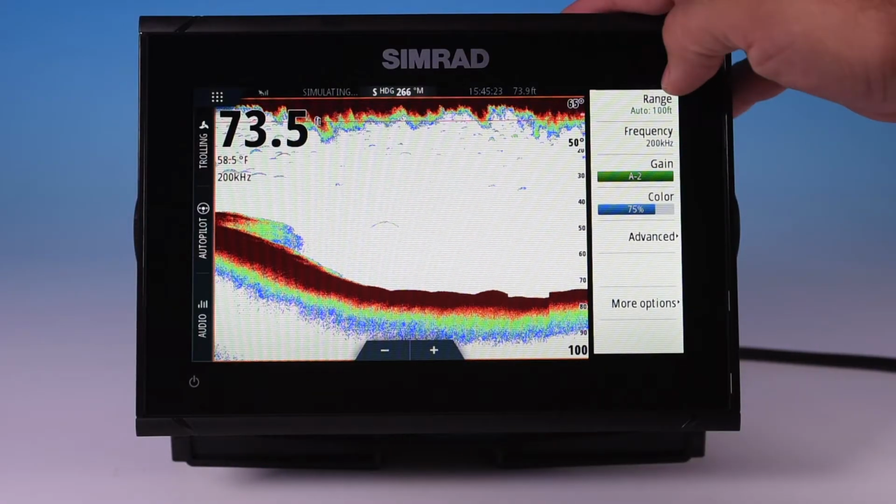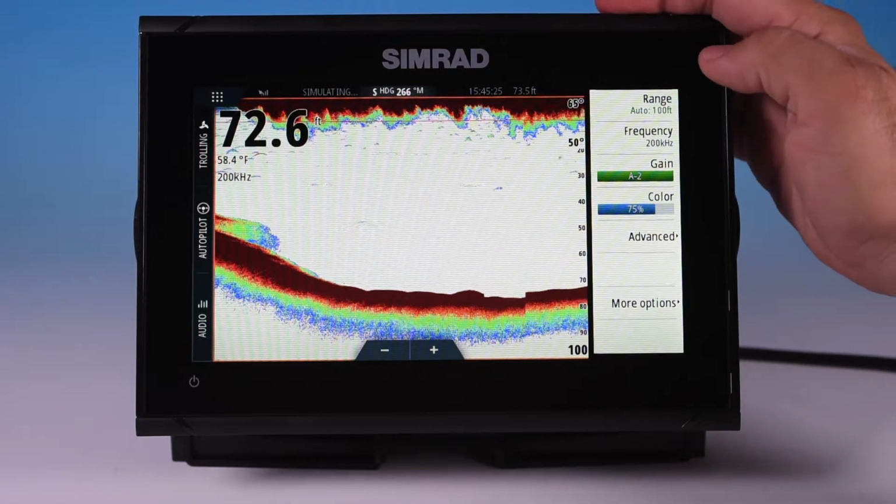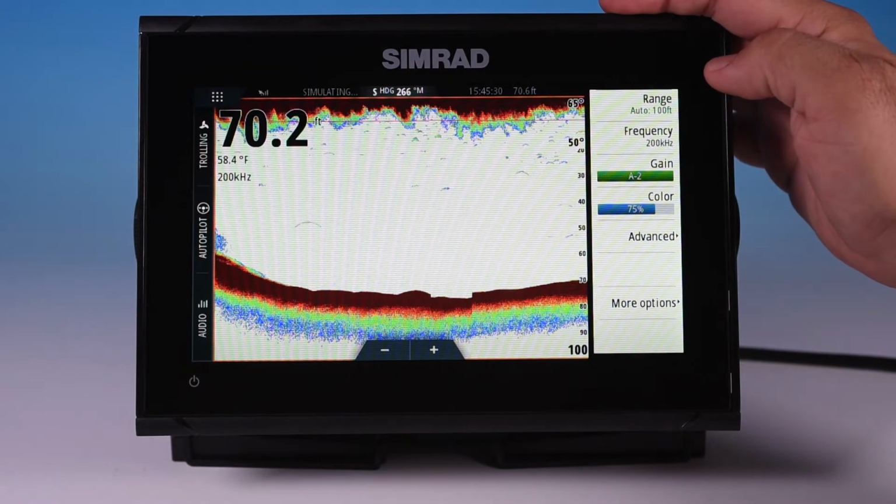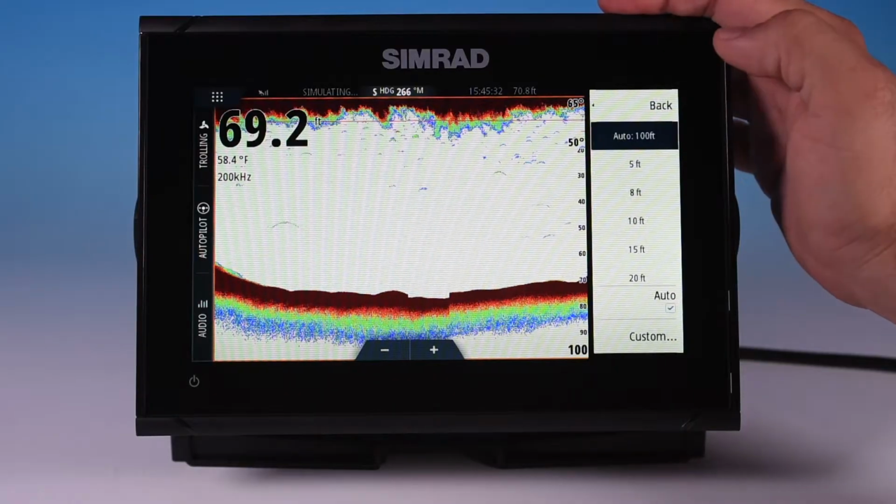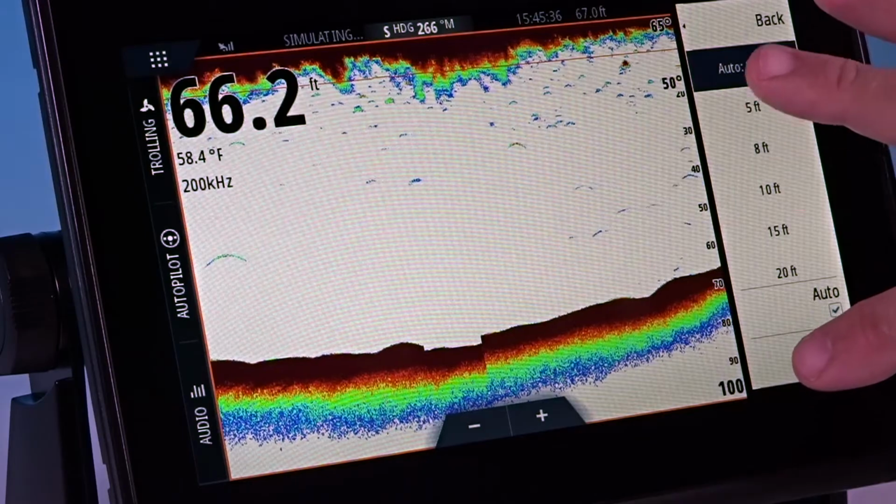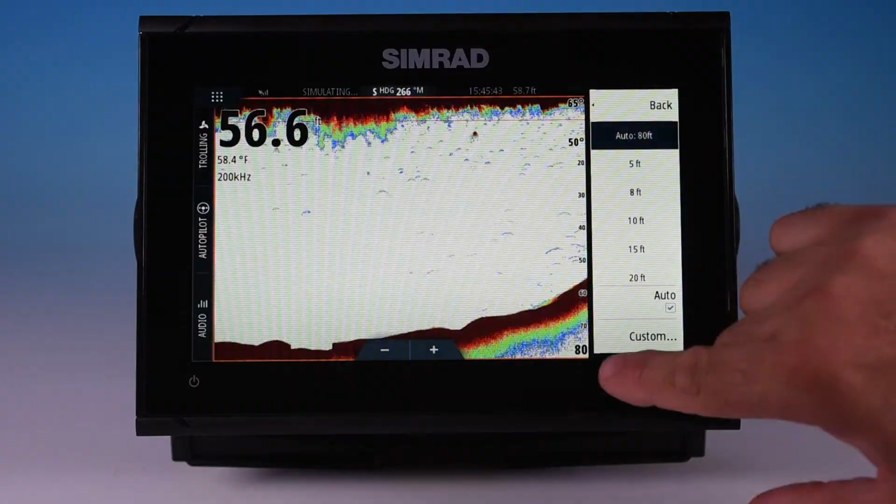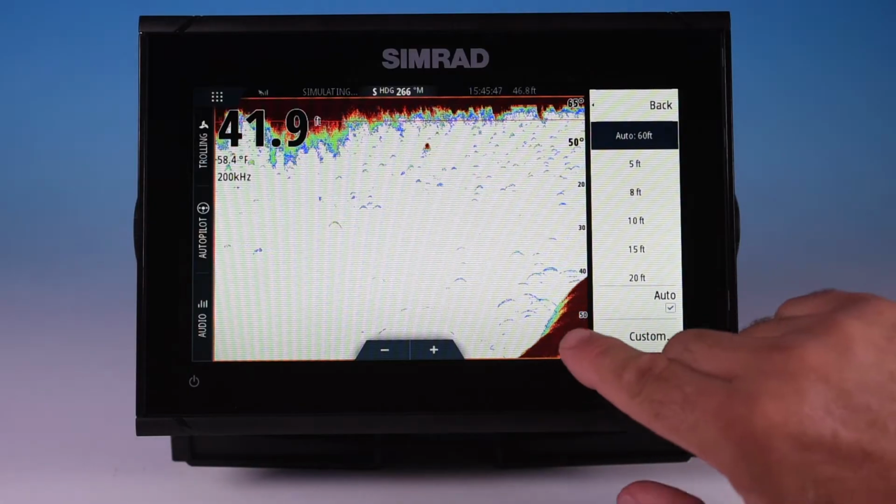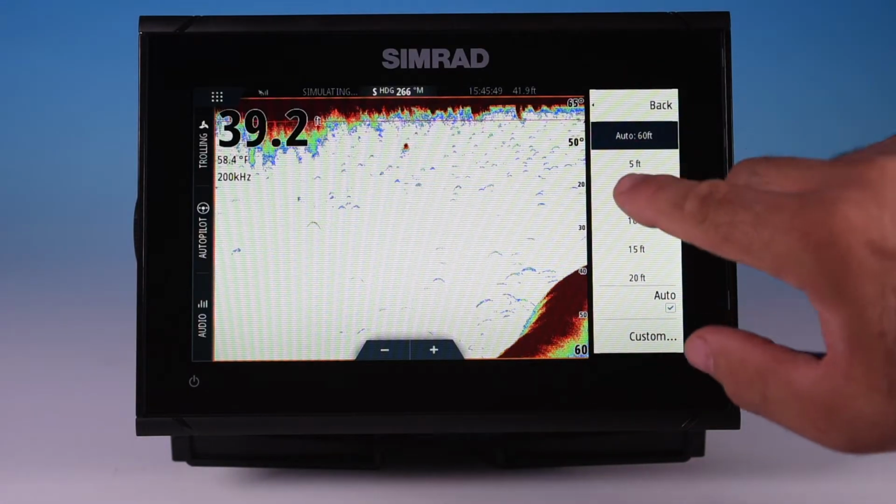First up is range. Now we've got it set to auto, and that's usually a good way to keep it until you start playing with it and getting very familiar. I would recommend keeping it in auto. But if you select that, it's auto to 100 feet right now, and it'll auto range. If we get into deeper water, that will change. See it change. We got a little bit shallower, so to keep it all in scale, it's changing as we're moving into shallower water here.